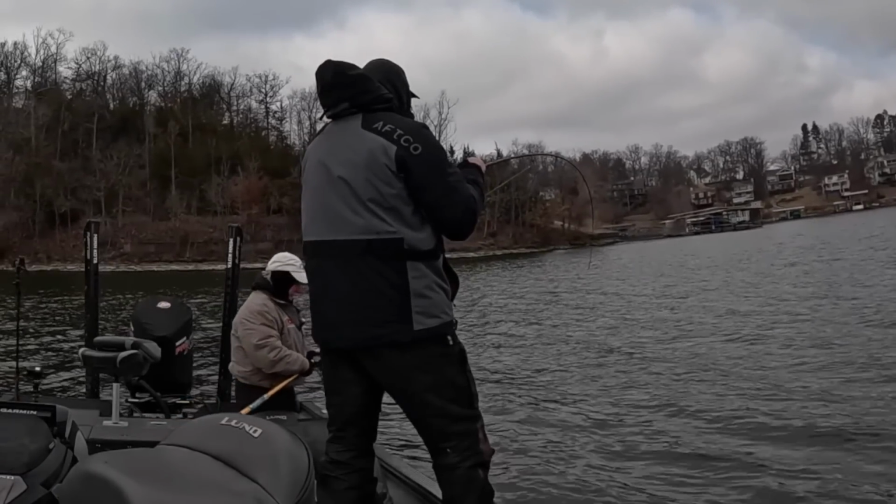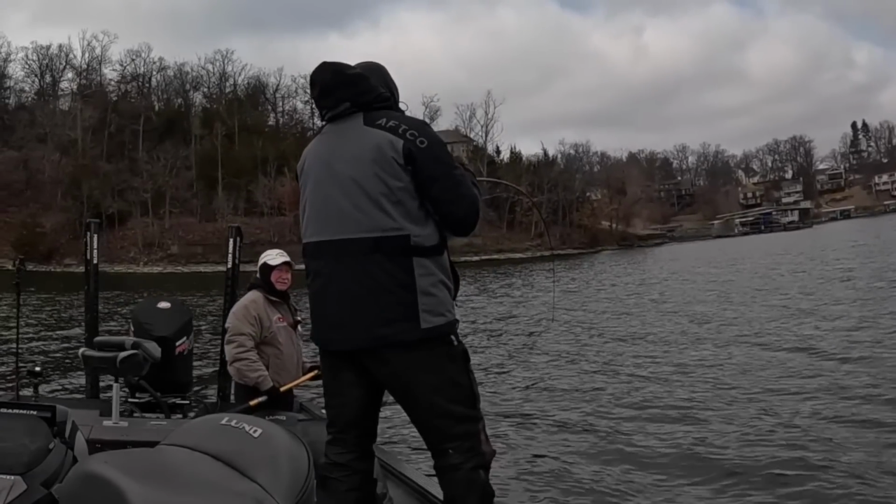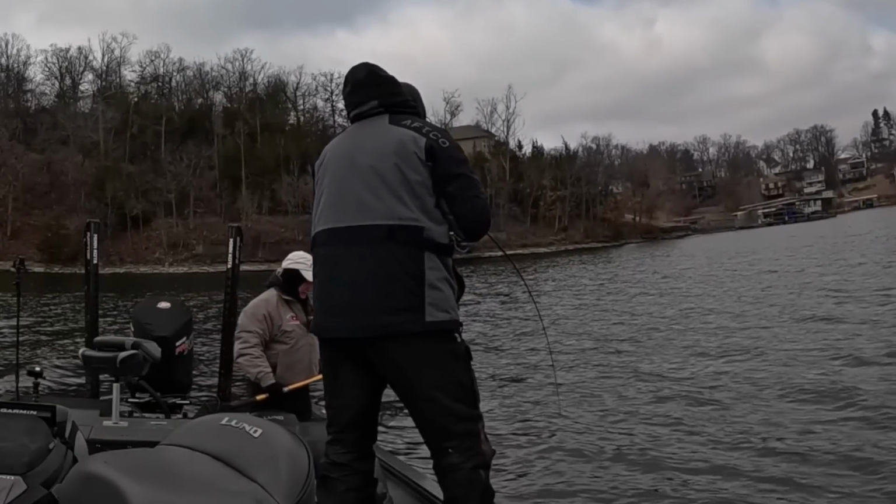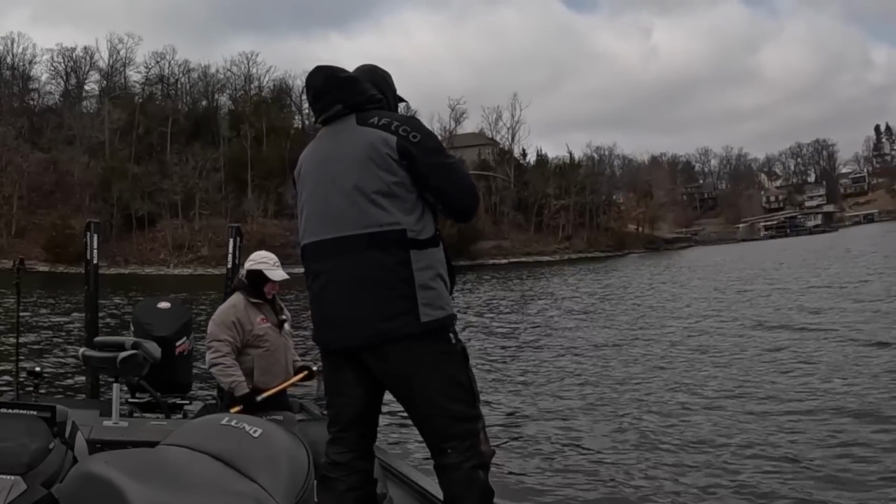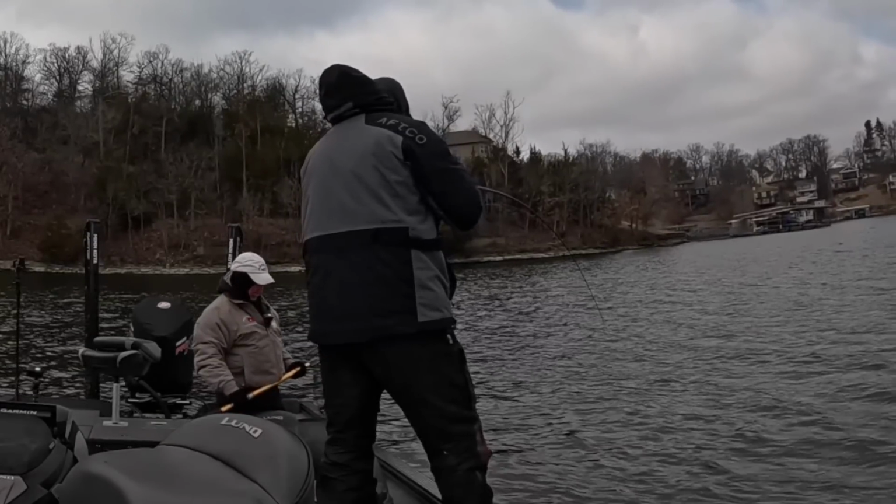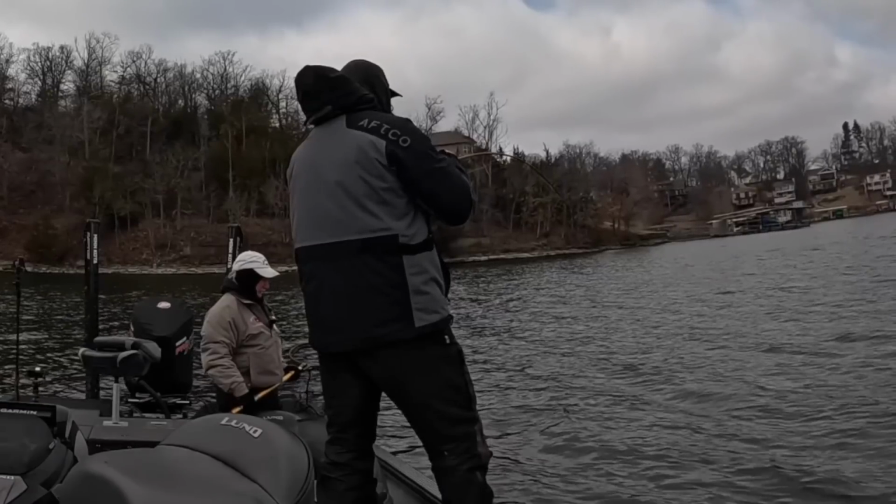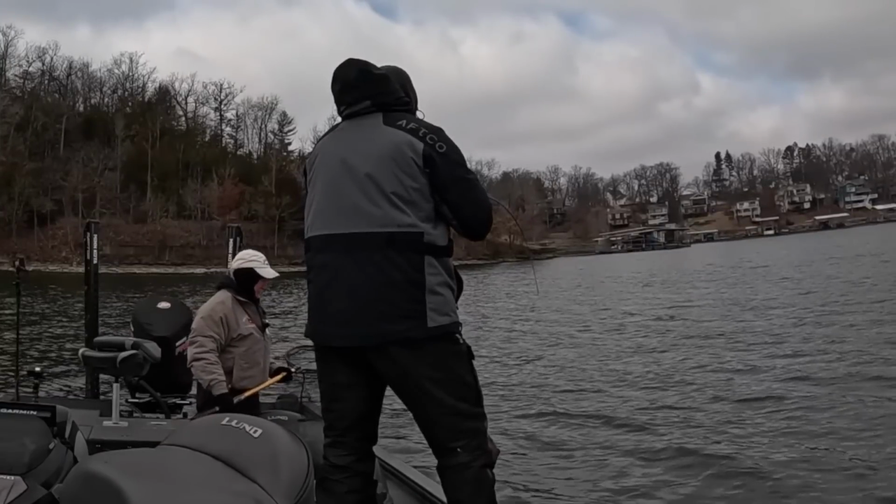The good thing is you get them out here in open water. And then you got time to play with them. If you don't horse them, you ought to be able to land them. That's a nice one.